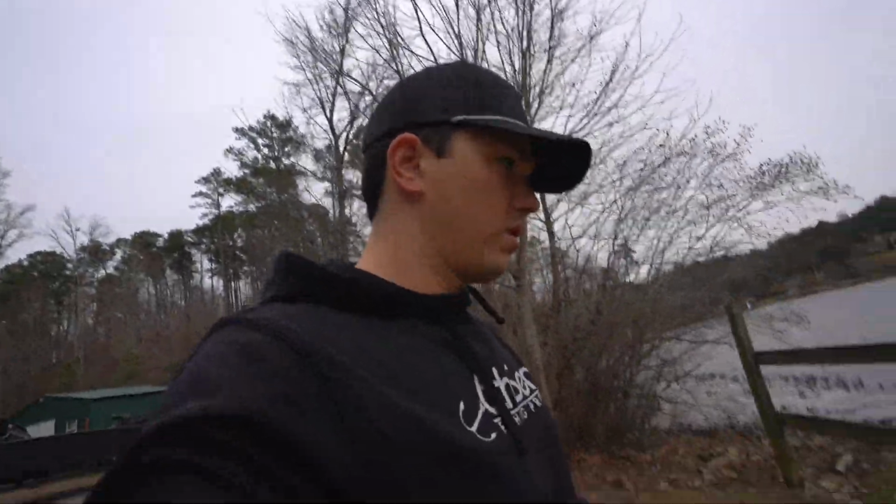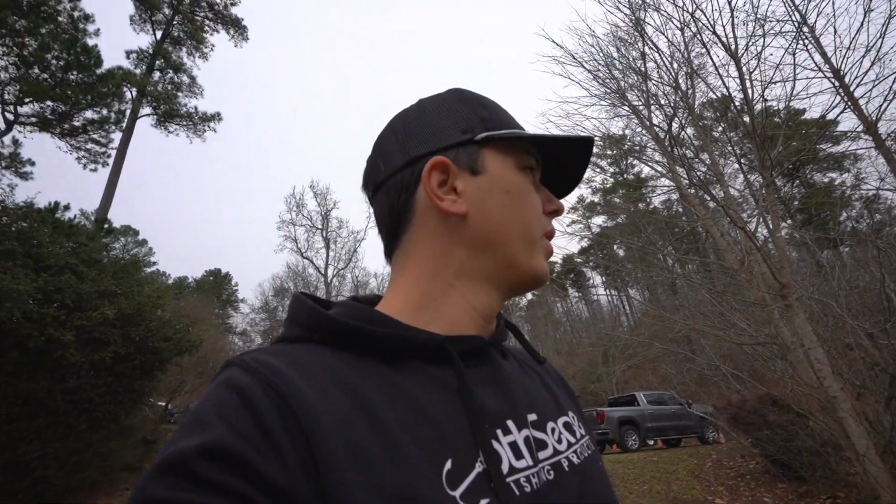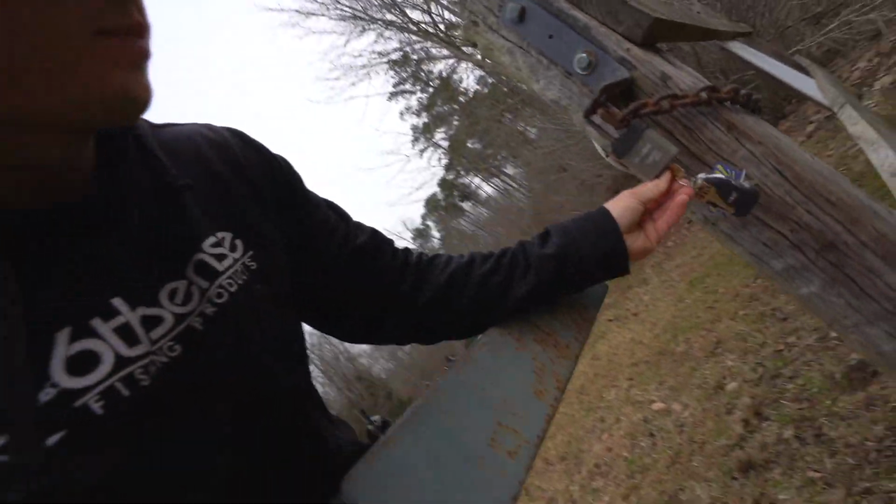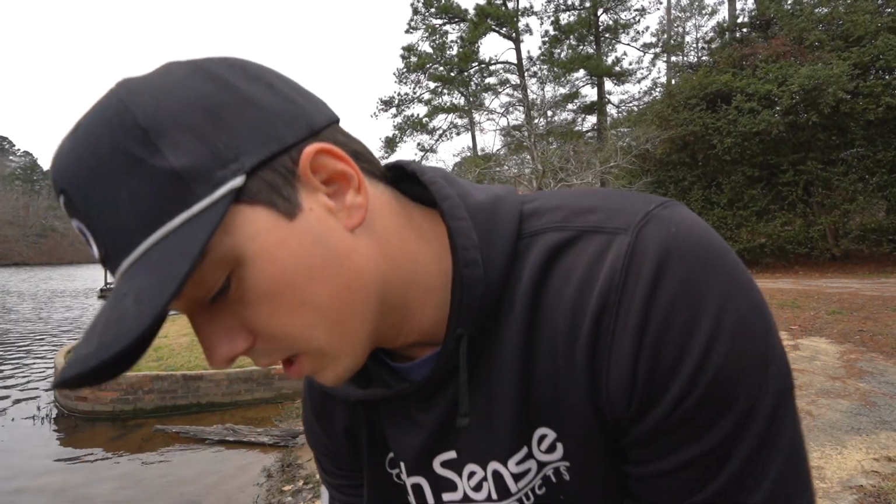Or maybe I was right yesterday, and slowing the bait down will help today. So I'm gonna try it both ways. Since it's a little windy though, I might actually, I bet this lock hasn't been used in months.